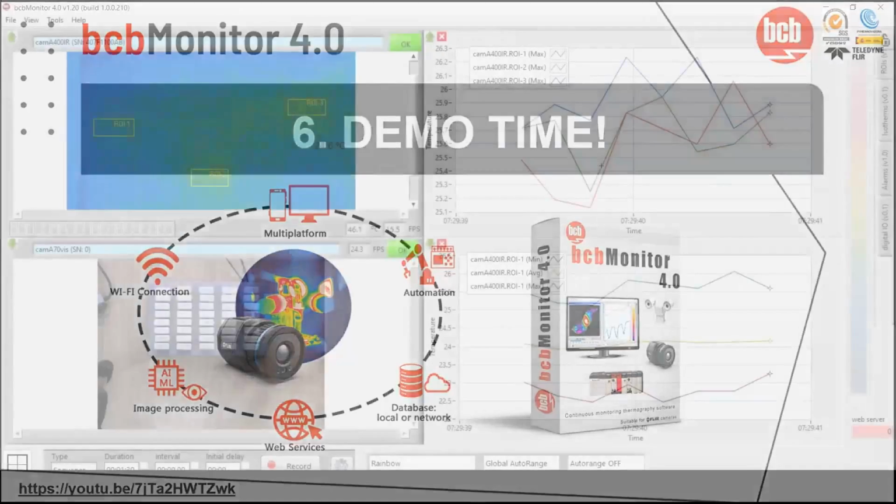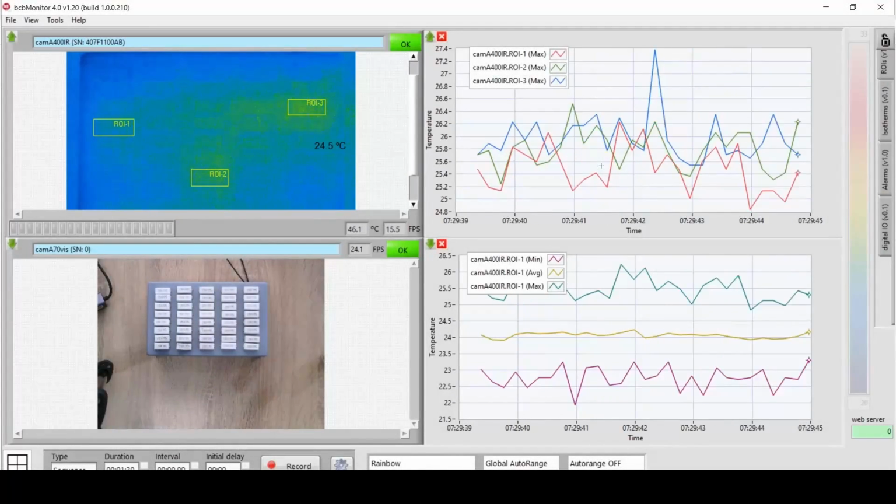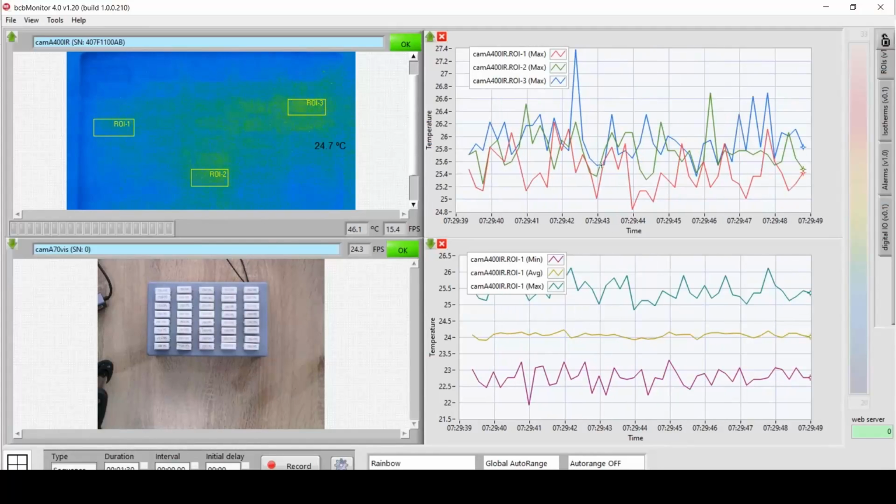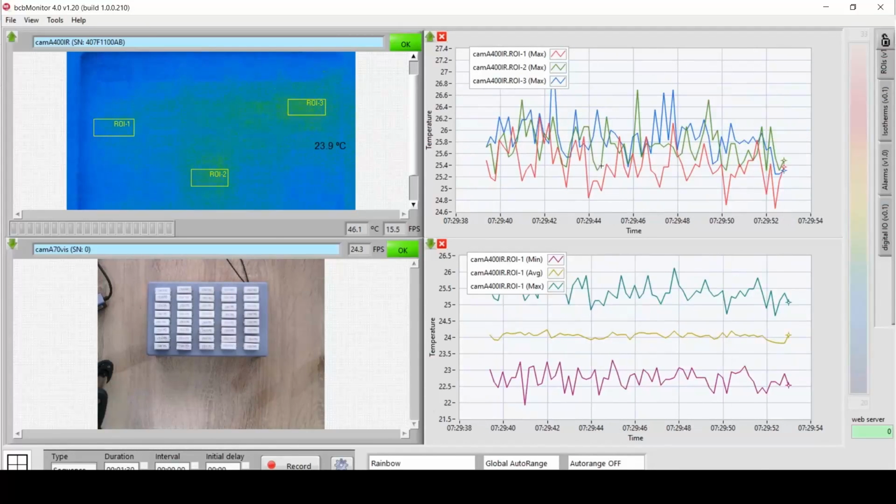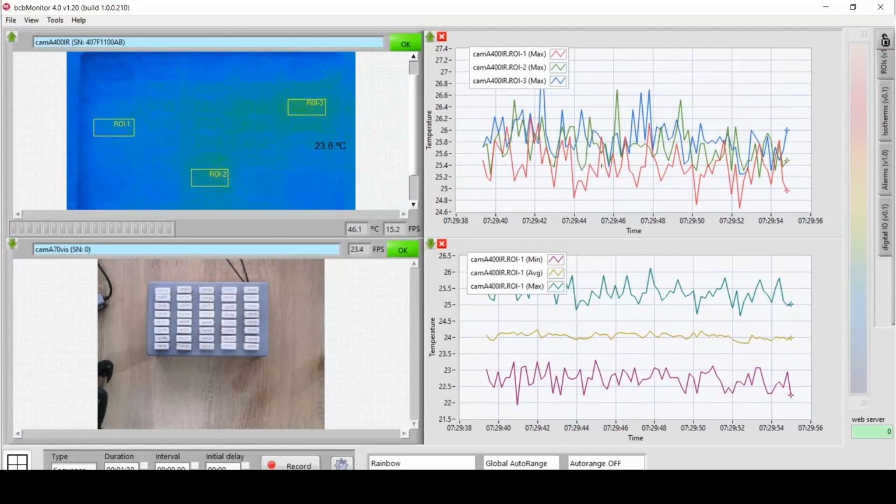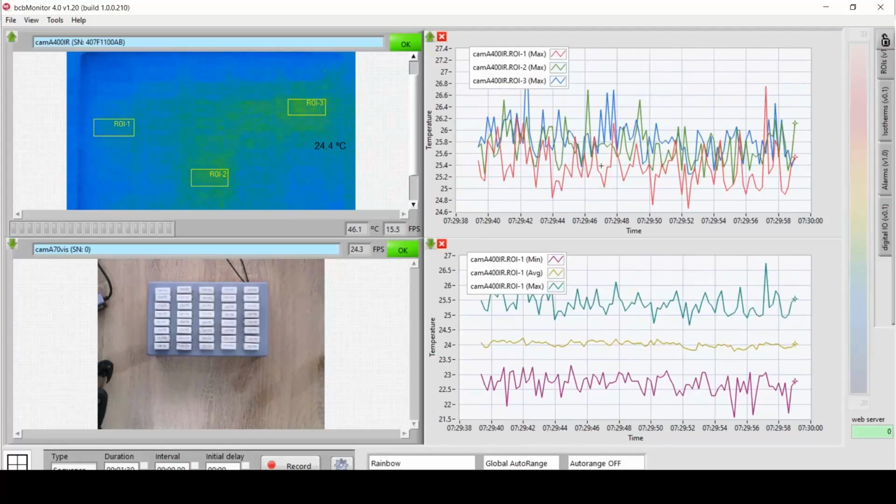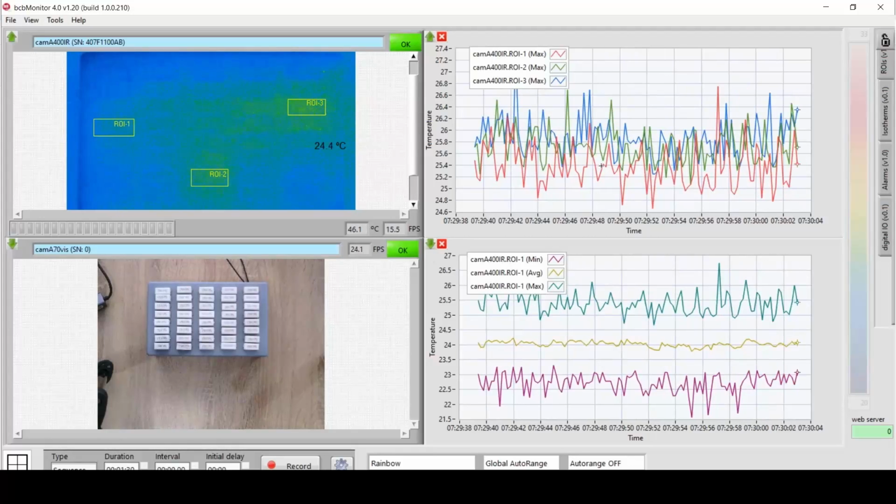Thank you very much. Now we are going to observe a functionality demonstration of the software BCB Electrolytic IR for hotspot detection. As we mentioned previously, a thermographic camera can detect hotspots in electrolytic cells. In this case, we have a series of electrical resistances simulating electrolytic cells.